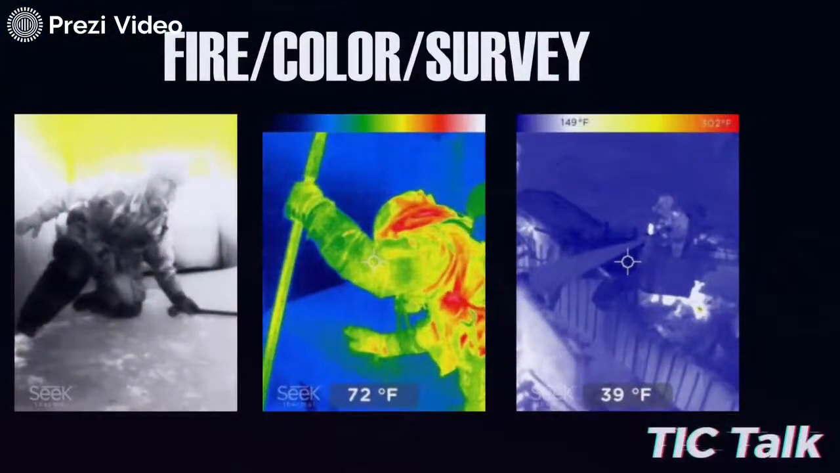So here are a little bit better pictures of what the fire, the color mode, and the survey mode look like. Now I told you that hitting the center button real easily, just one quick little depression I guess would be the technical term, will turn the temperature scale and gauge off.